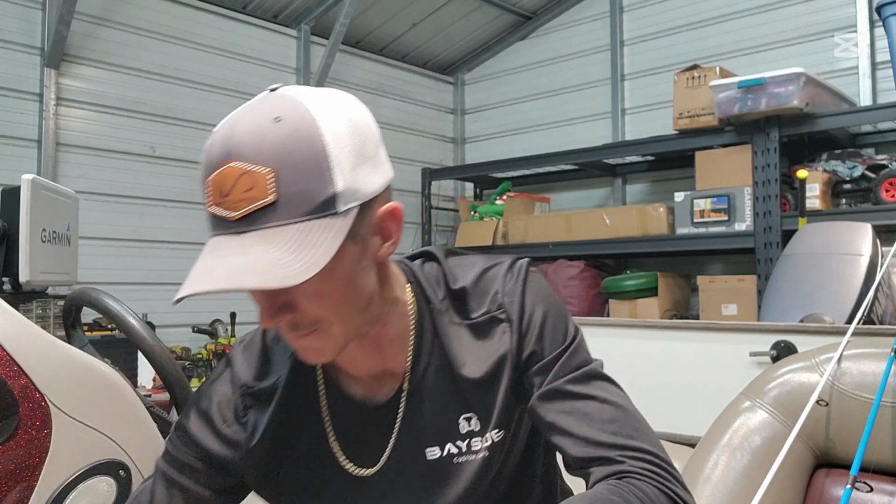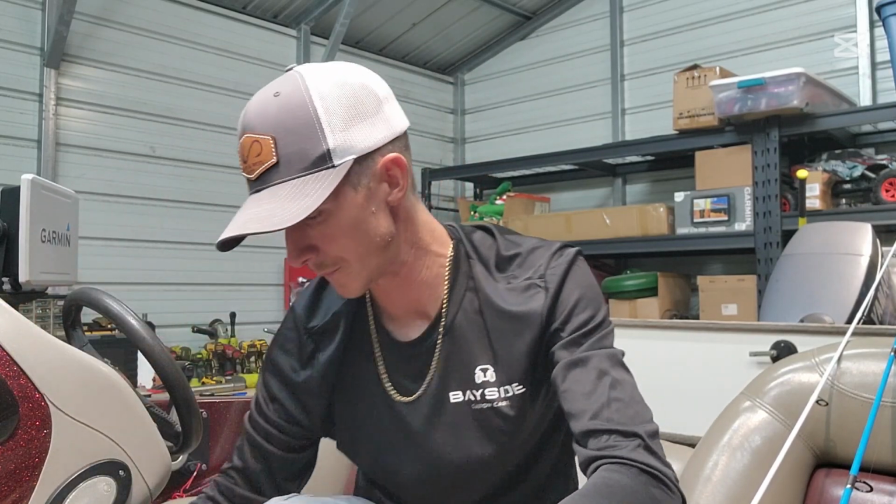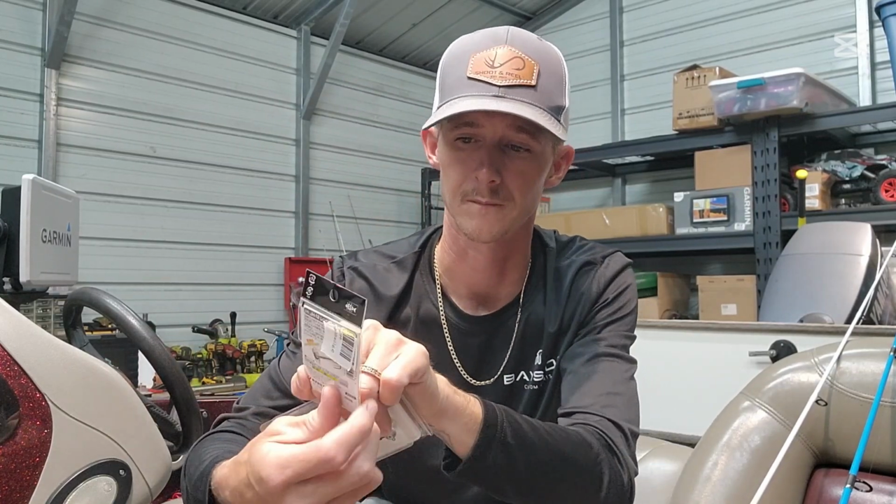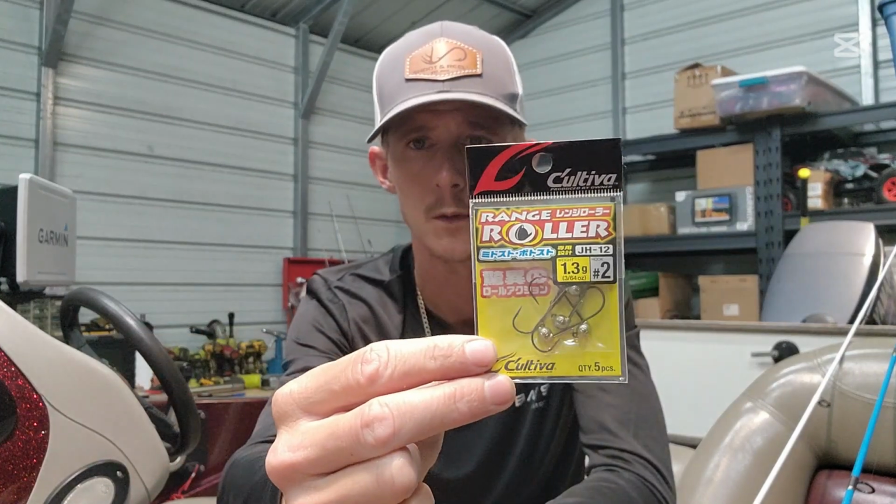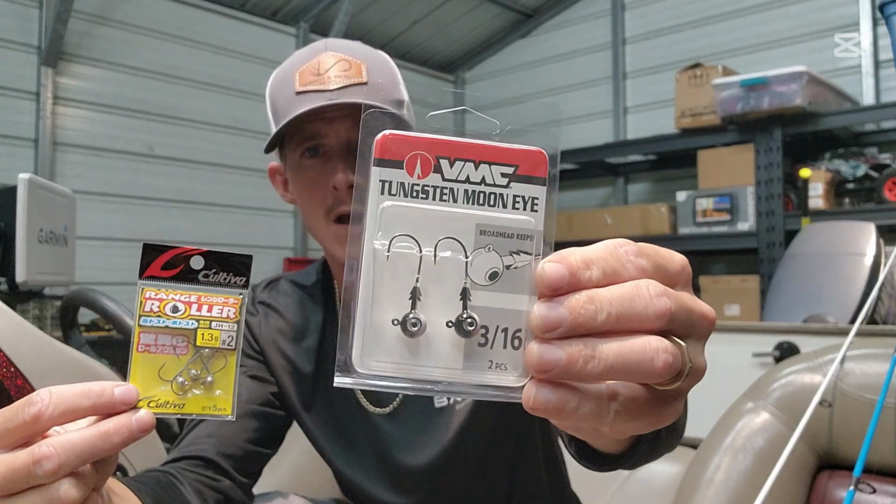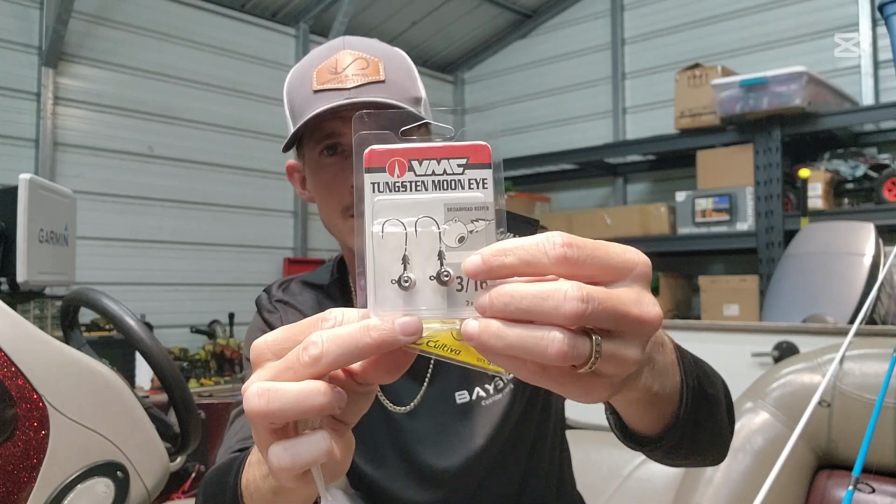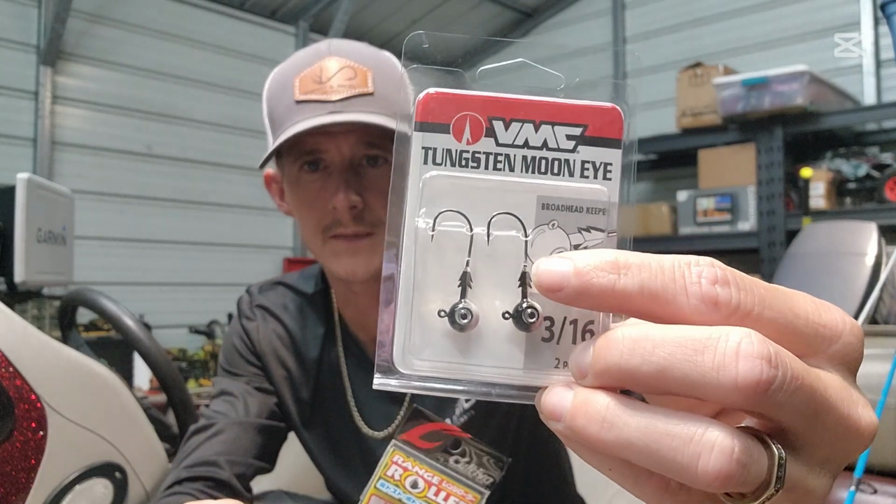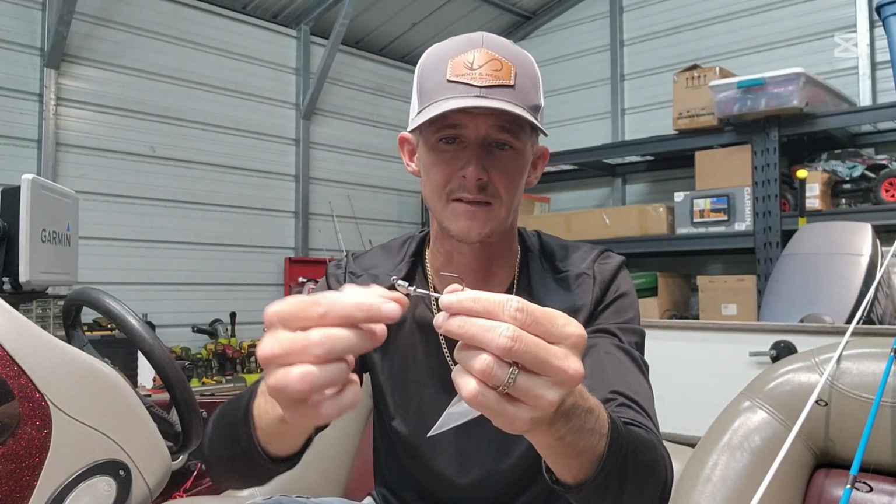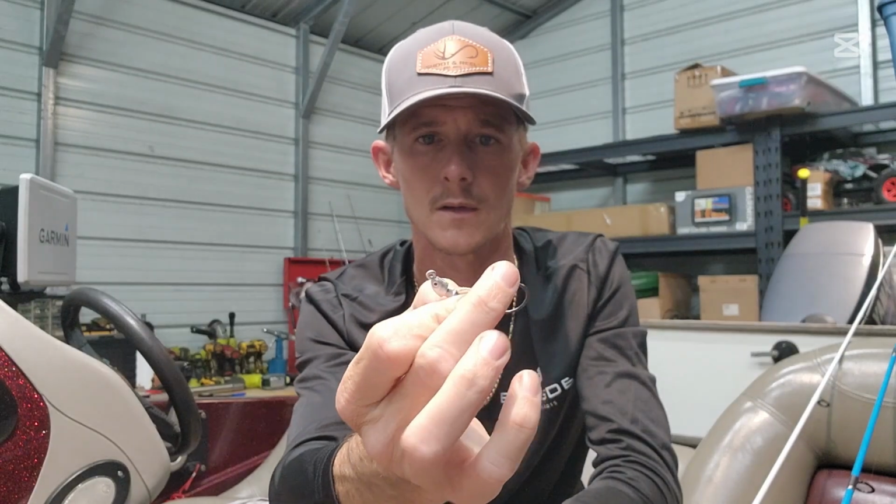So those are the baits that I've been throwing. I even picked up some other hooks. This is the Owner, it's like the roller head. Like I said, this is the VMC, it's a Moon Eye tungsten. That keeper right there, I think it's gonna work really well with Elastech baits. I even got some other ones by Dirty Jigs. This is more of a stout hook. I would use this more on a baitcaster setup.